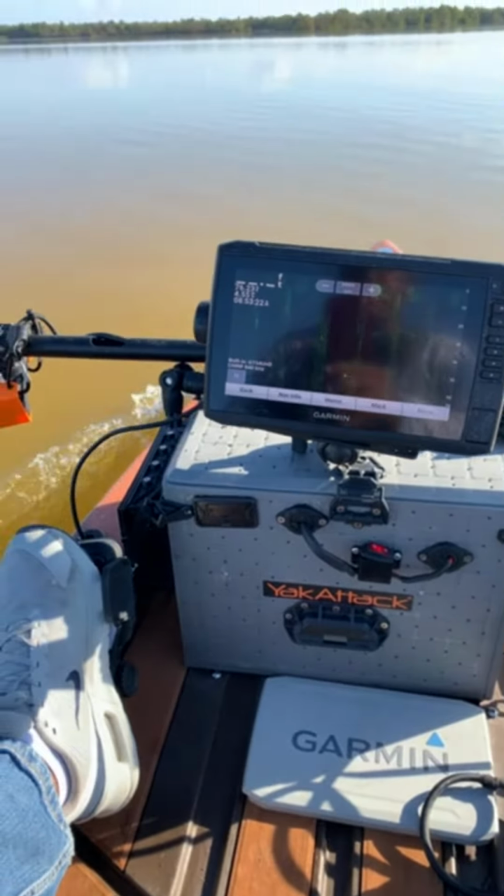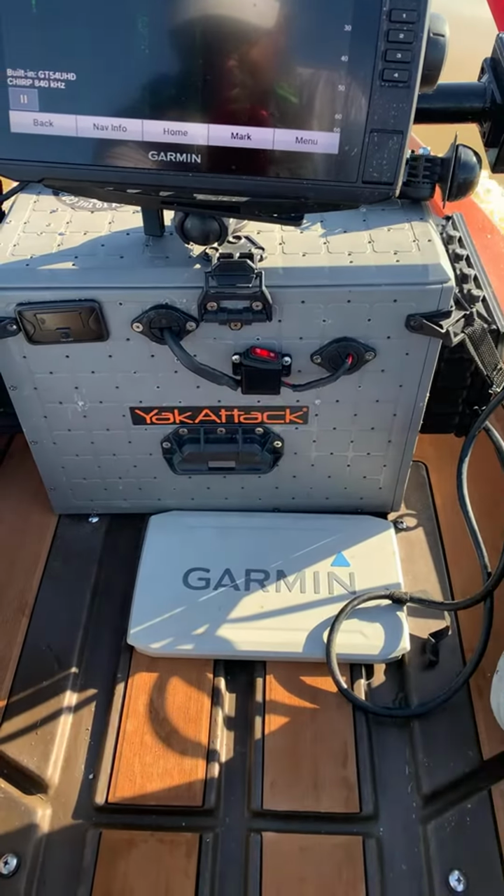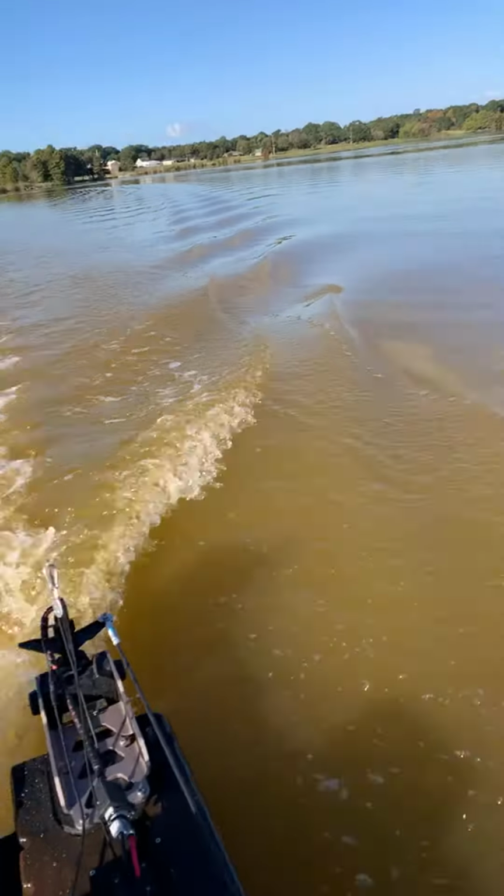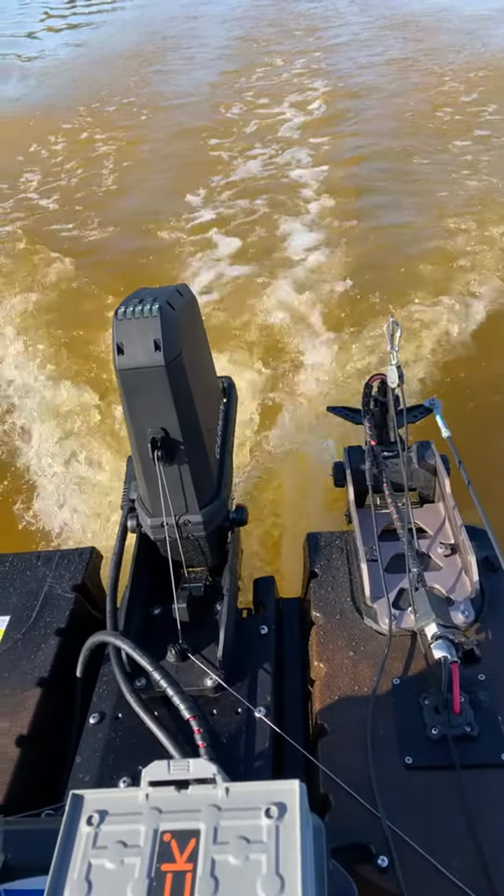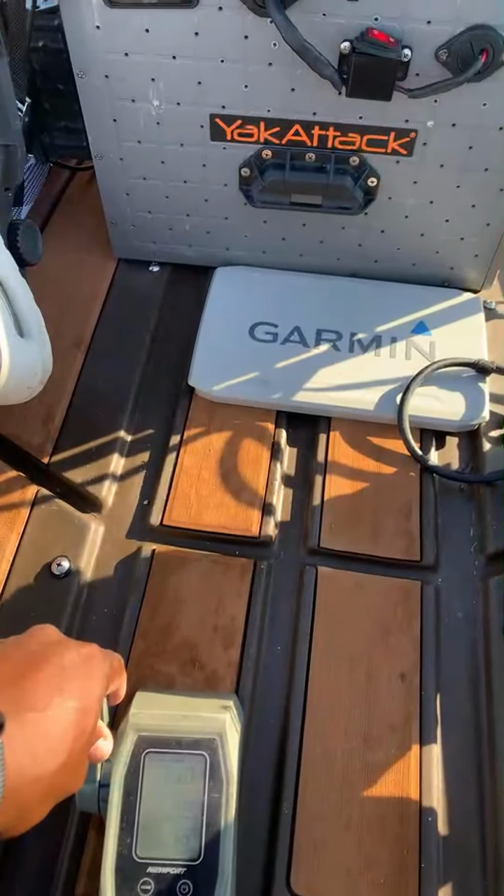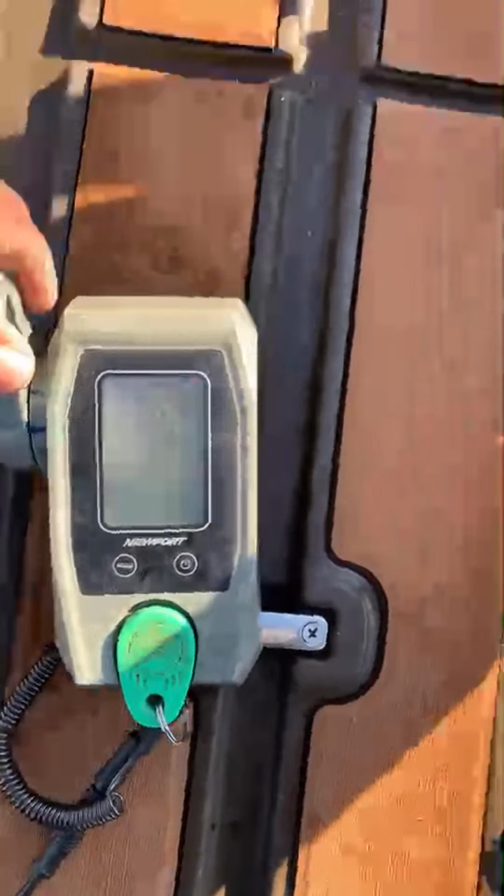Got dual motors running right now, y'all. This one at 49%.